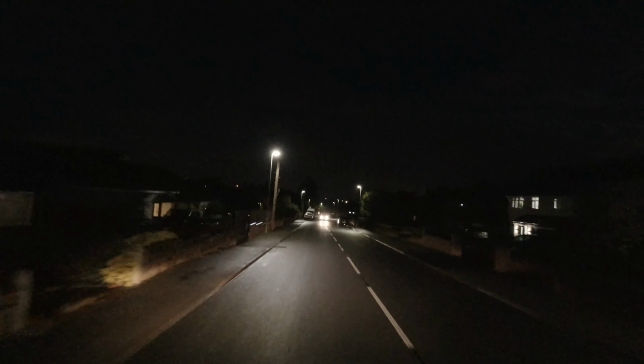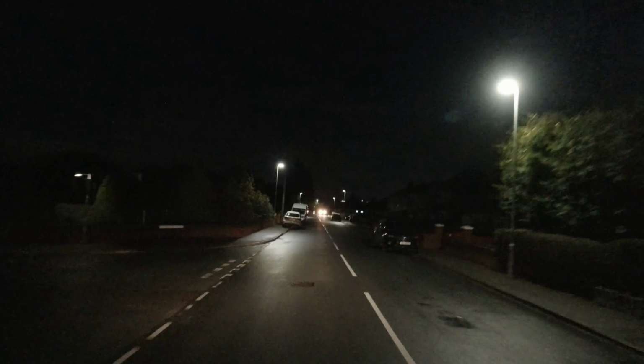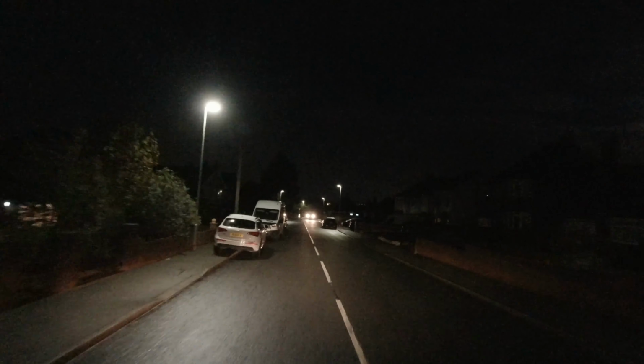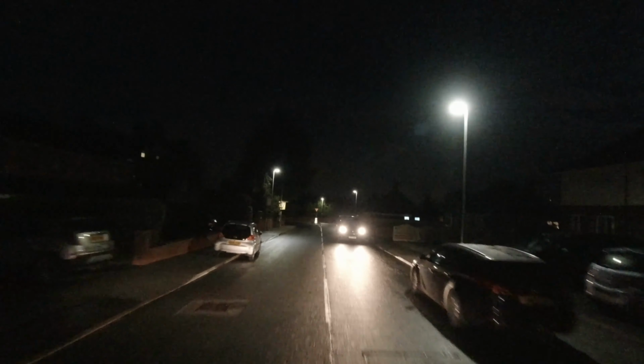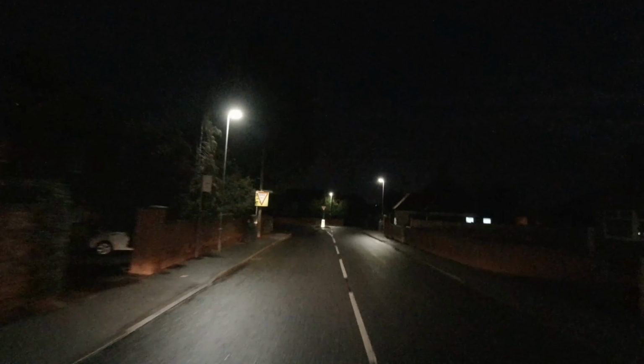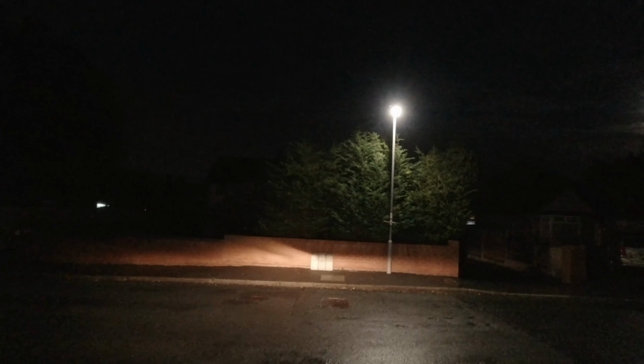See, I'm doing like 25 all the way down this hill, and it would be driving other people mad, because although the speed limit is 30 in the UK, most people want to do 40, so I try not to get in their way, leave them to it, you know.